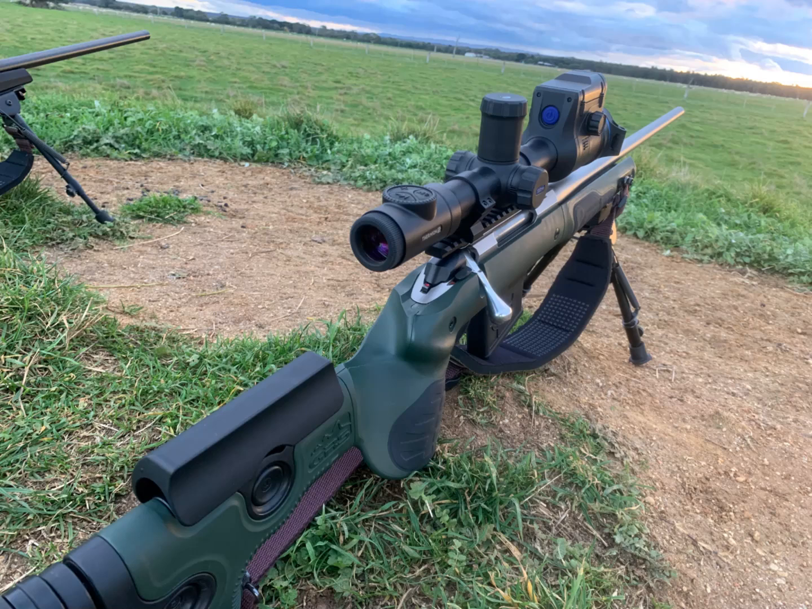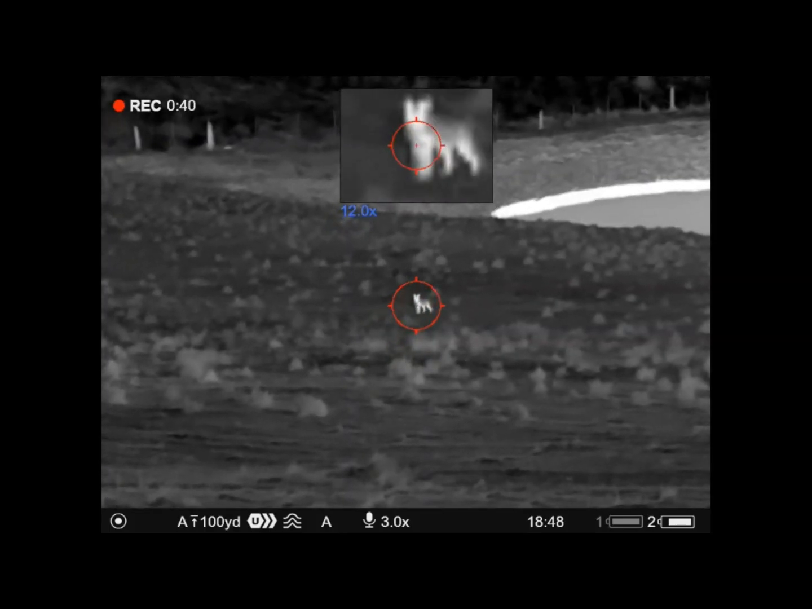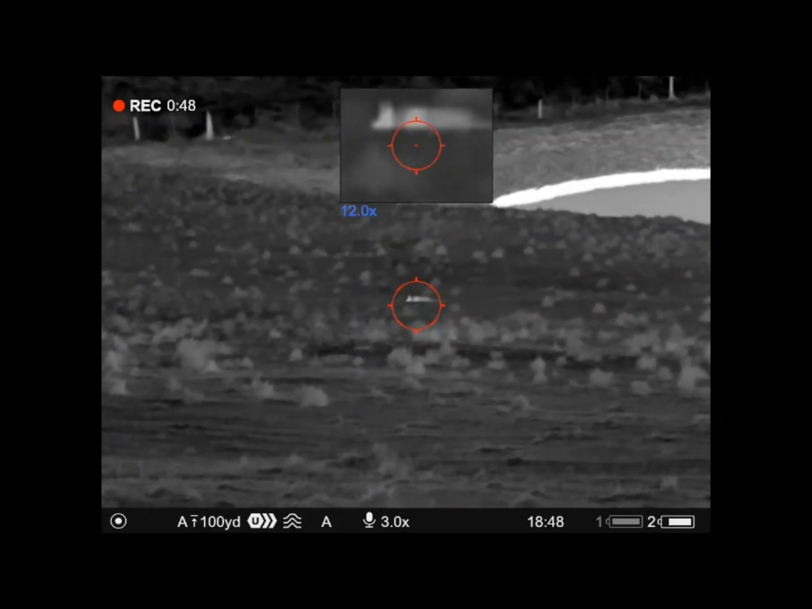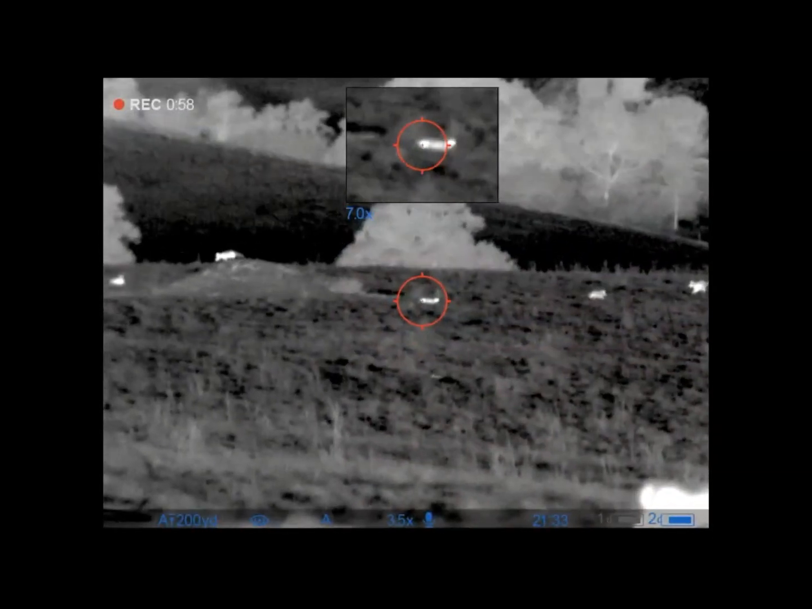Now I use two thermal scopes, both Pulsar Thermions, one with a laser rangefinder which is invaluable for determining target ranges. Most of the lessons I learned using night vision can also be applied to thermal hunting, in particular the lessons related to ambushing. There isn't anything alive and with a heat signature that can escape being seen in a thermal.